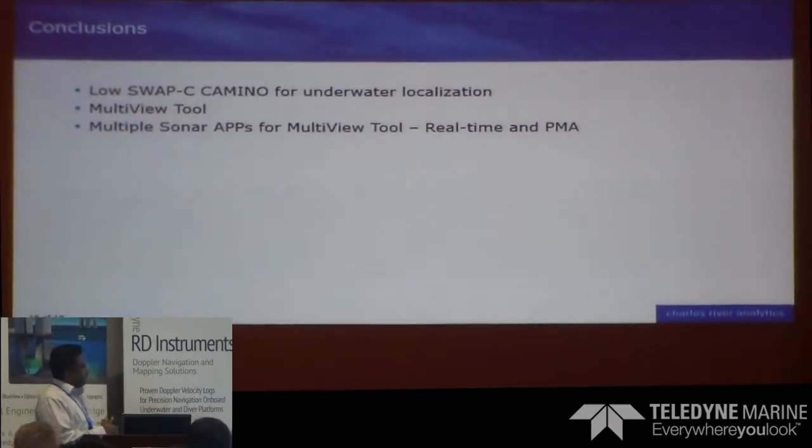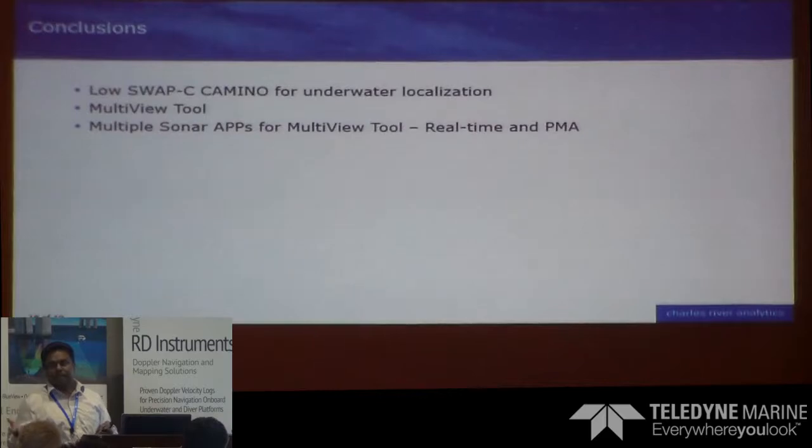So in conclusion, our focus is to develop technology for autonomous underwater vehicles and underwater adaptive sensing. So I think today the keynote speaker gave us a very good overview of the importance of having adaptive ocean sampling networks. And we operate with many customers.